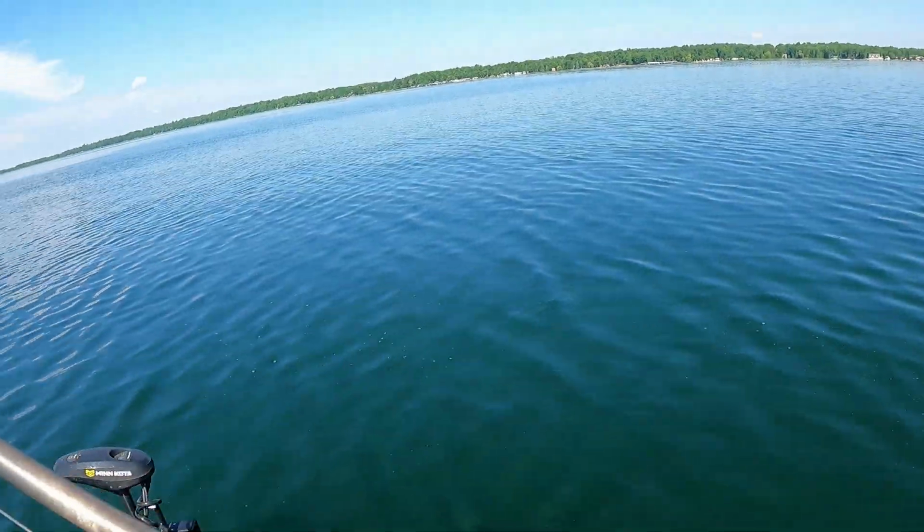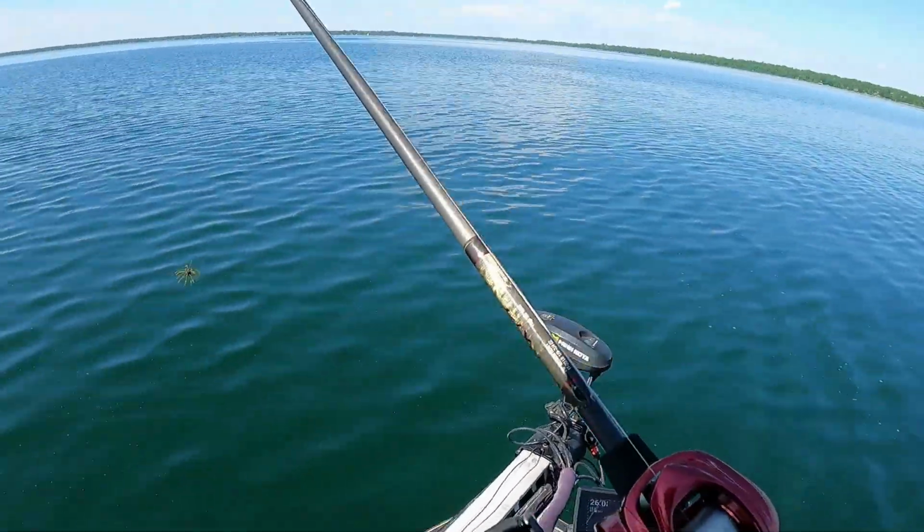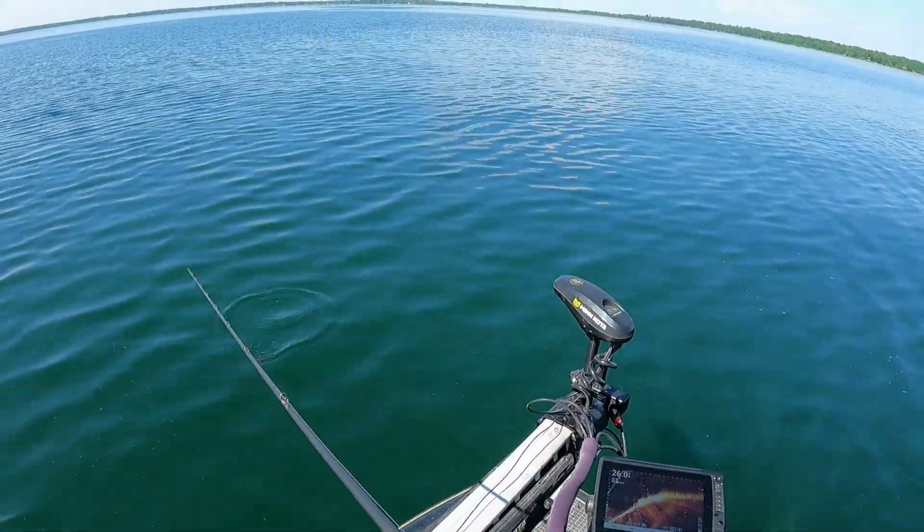I'm only gonna mess around a little bit longer offshore. I'm gonna try out a couple more areas where this drop-off ledge is connected to the shoreline, so from the shoreline it comes out, it's flat, and then drops off. Earlier I was focusing on, I don't think I showed it because I didn't really catch anything, nothing happened.